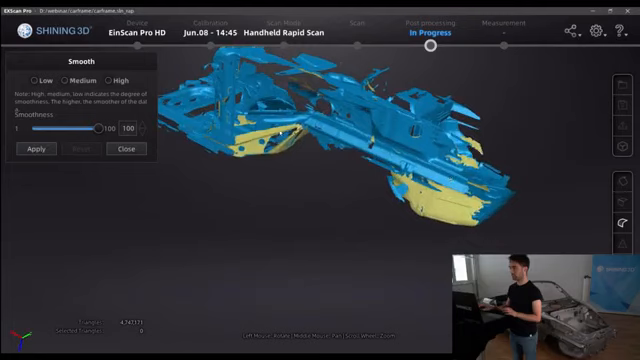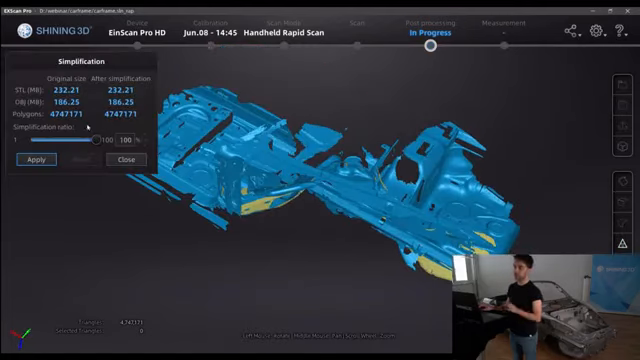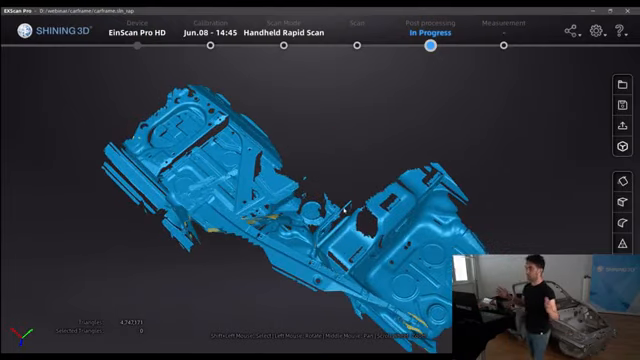We can make some smoothing, and as well simplification if the data is too big. We can make here as well simplification of the new files, up to 50% will be okay. Yeah, that's all on this sample.